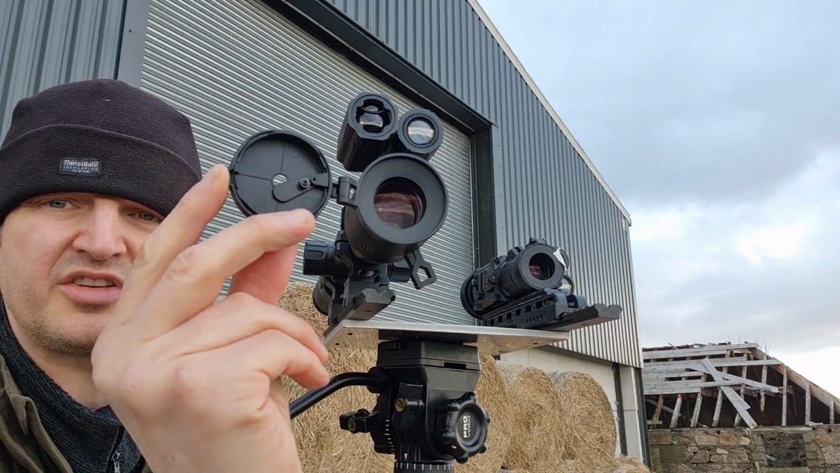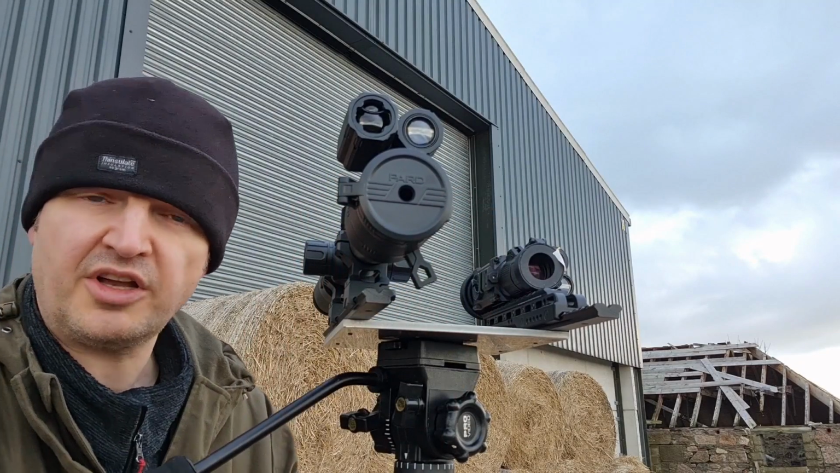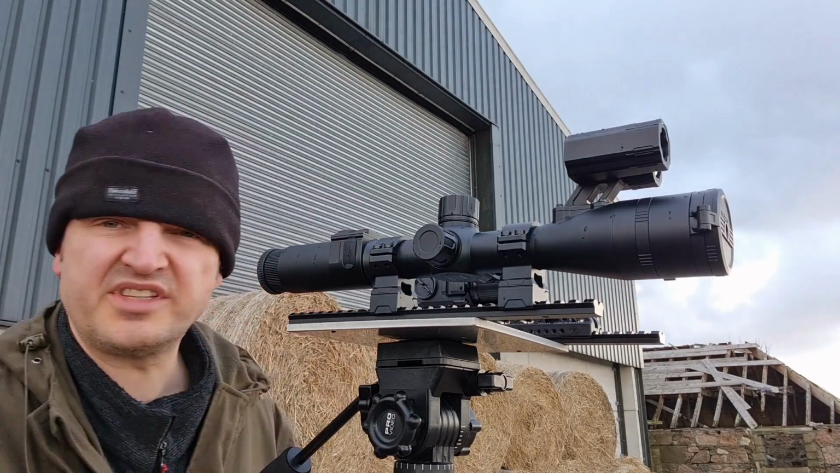We have a lens cap, but also within the lens cap, if you can see this opening and closing, this is for the Pard's very cool focus-free facility, so I'll be exploring that more.